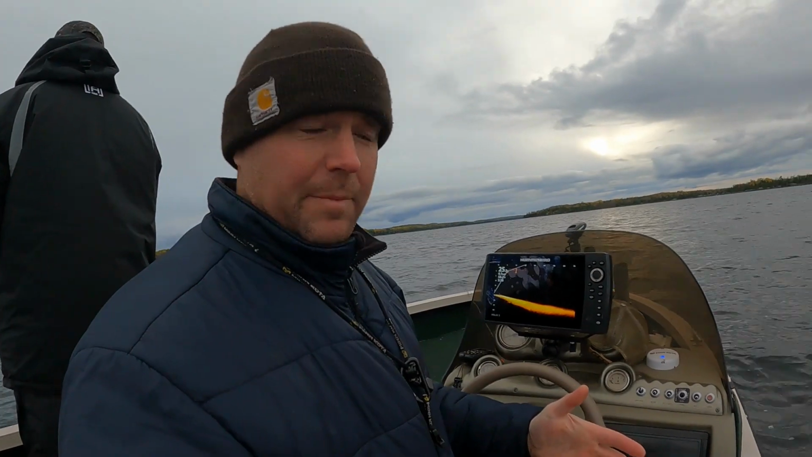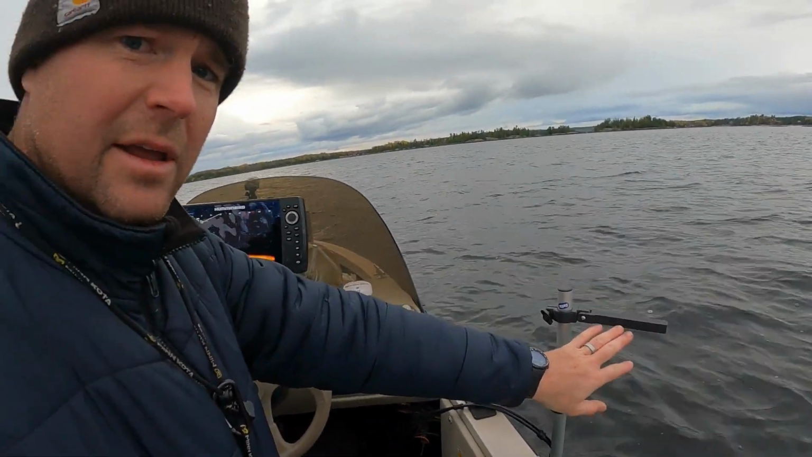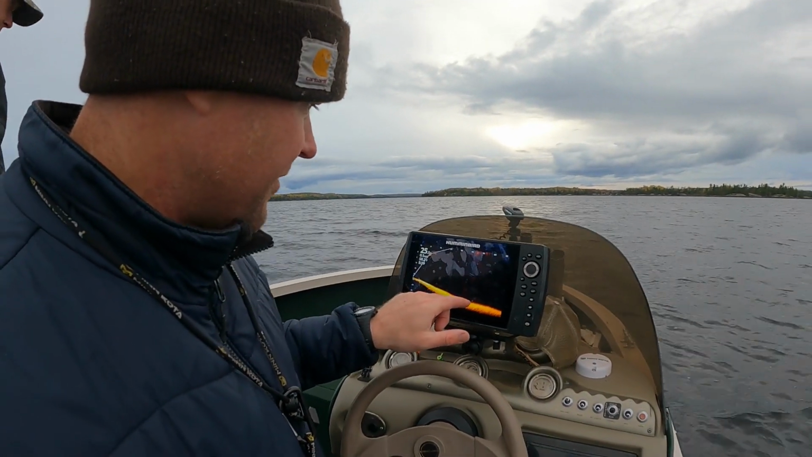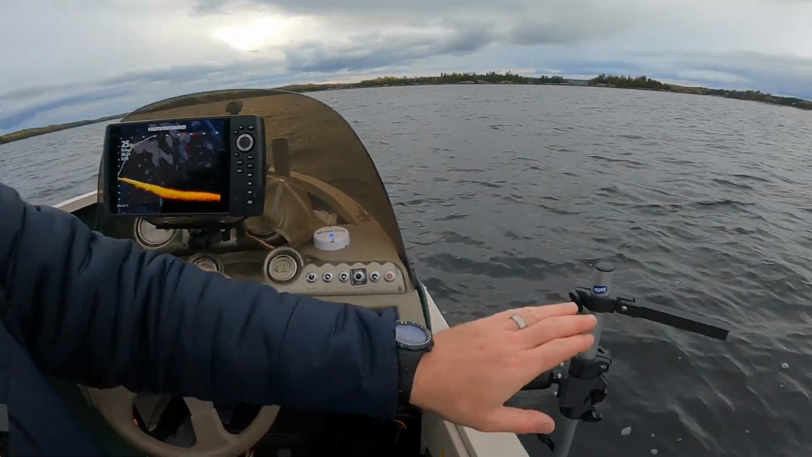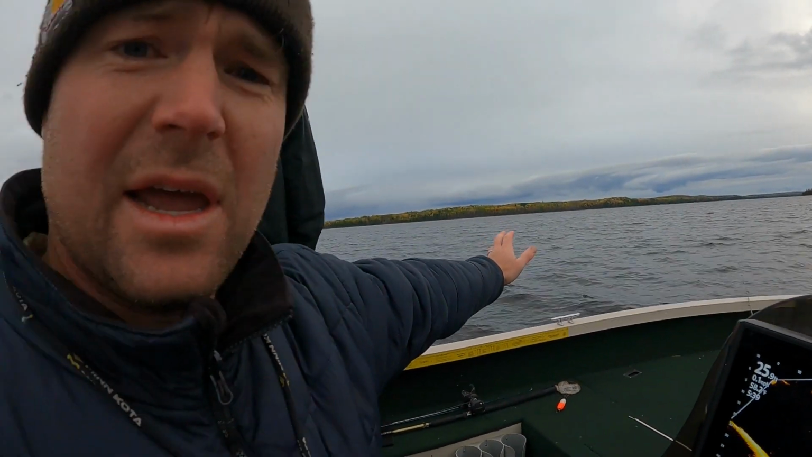So we just pulled up on a new spot, and I'm over here just swinging this way, watching, and you can see it drops off here, and we're marking some fish along here, along this drop. And if you look, it's pointed that way, so we're sending all our baits out in that direction, and that's how we're eliminating that unproductive water.